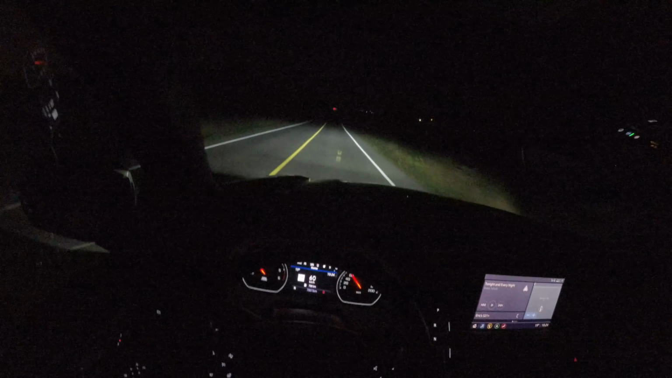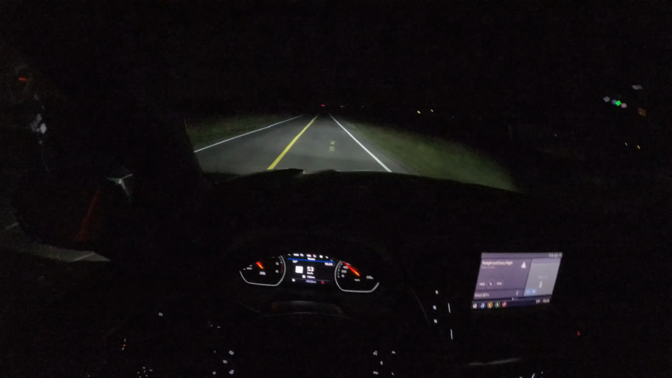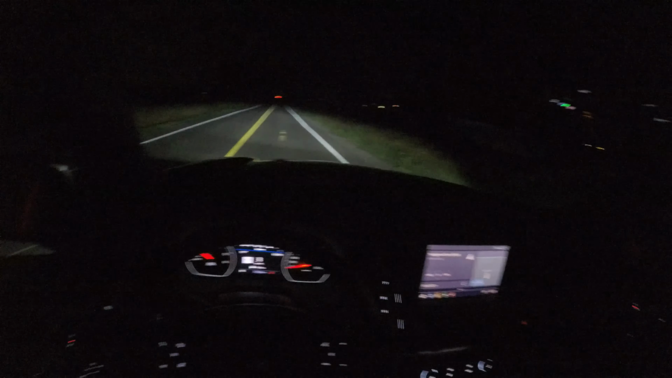And now here we are at our spot. So let's come to a stop and accelerate. We're on even ground, perfect. Come to a stop, and we're going to brake torque it.